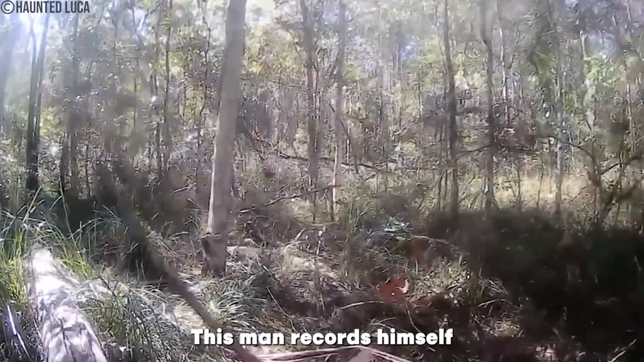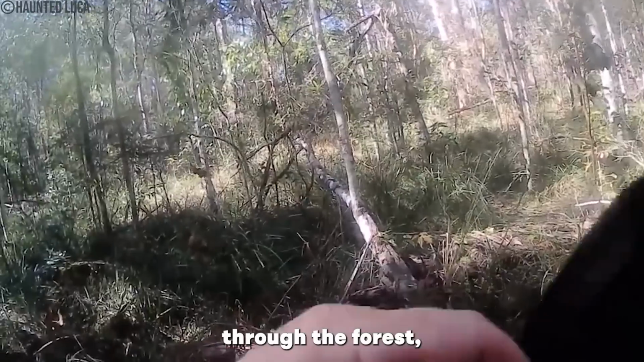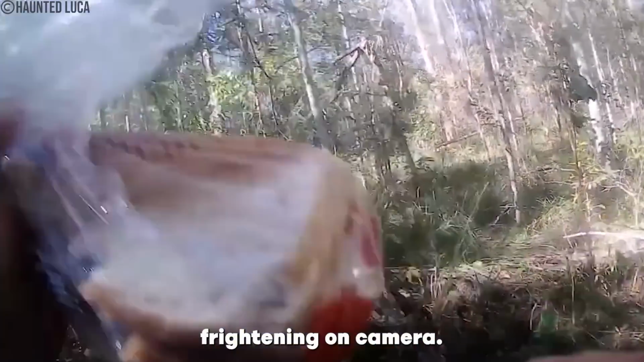This man records himself hiking through the forest with a GoPro attached to his head. As he moves through the forest, he eventually catches something frightening on camera.